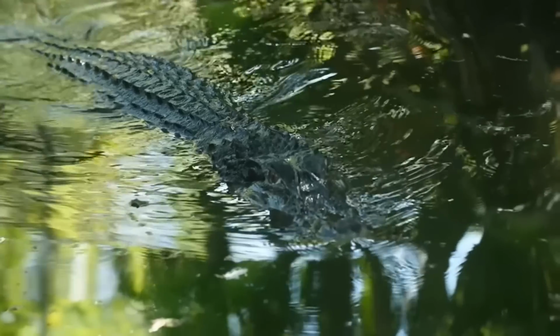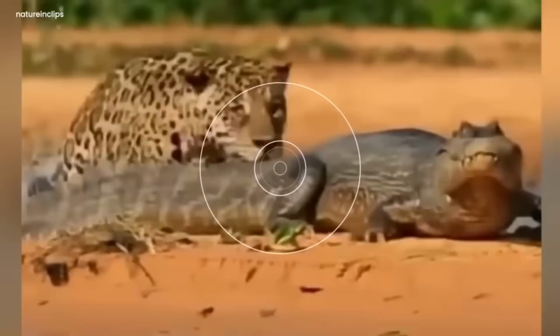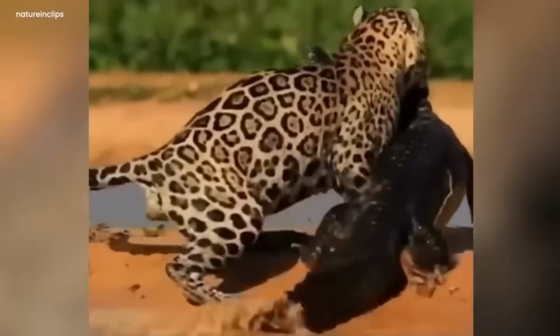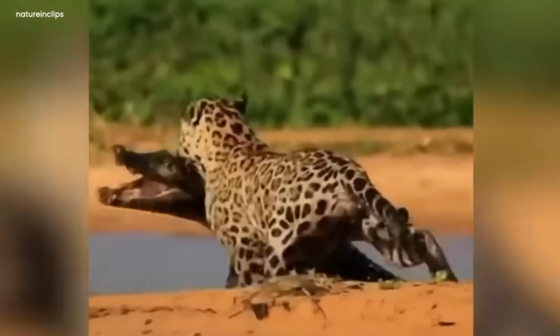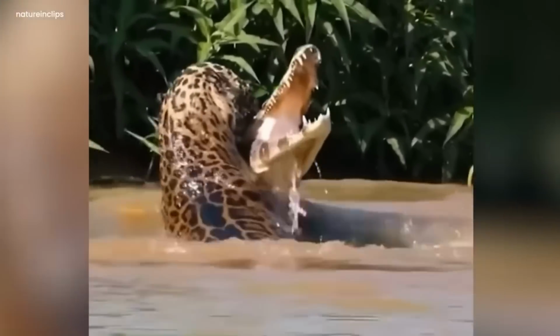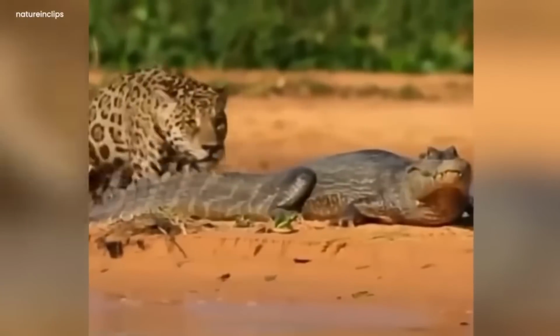The peculiar sight is that there was also a crocodile near the jaguar. The jaguar suddenly caught the crocodile. It was yearning with the pain. It also tried to escape from the jaguar, but it caught the crocodile firmly. It dragged away the crocodile by passing from the sea. It grabbed it from its neck so its mouth was opened utterly. It was a very cryptic scene.